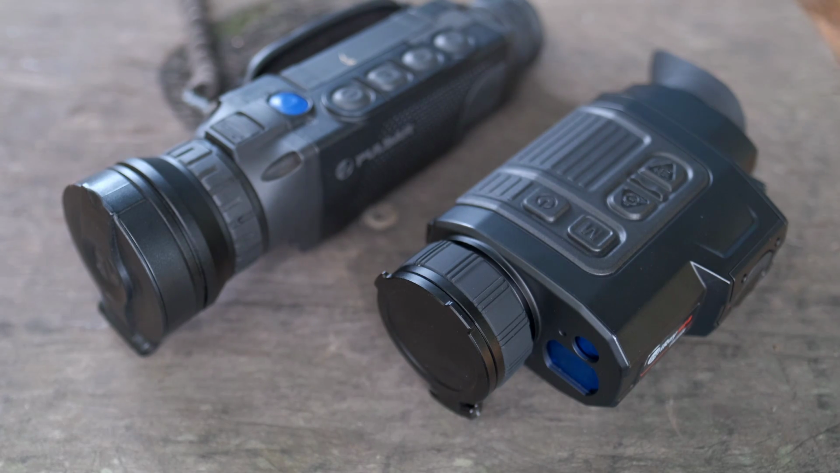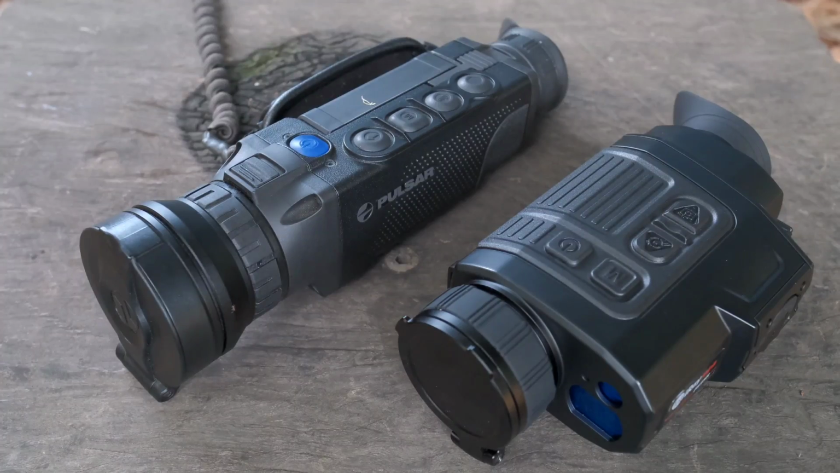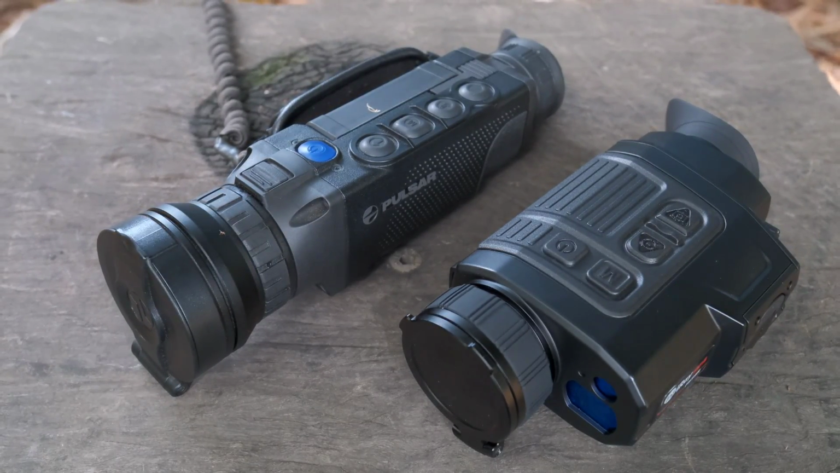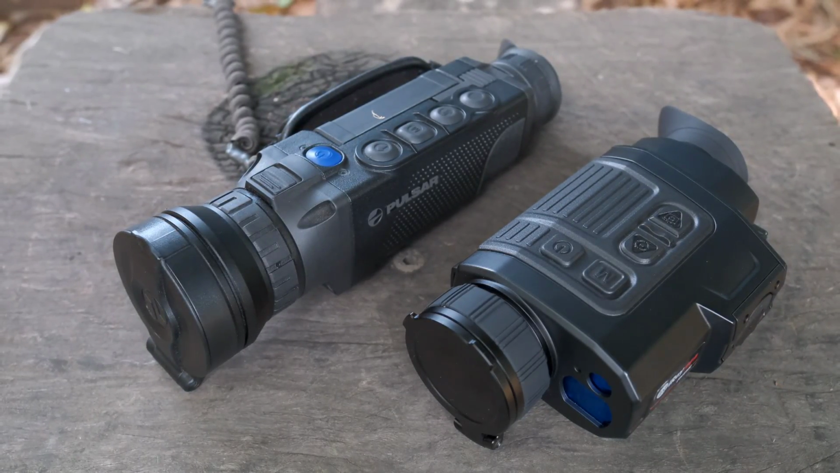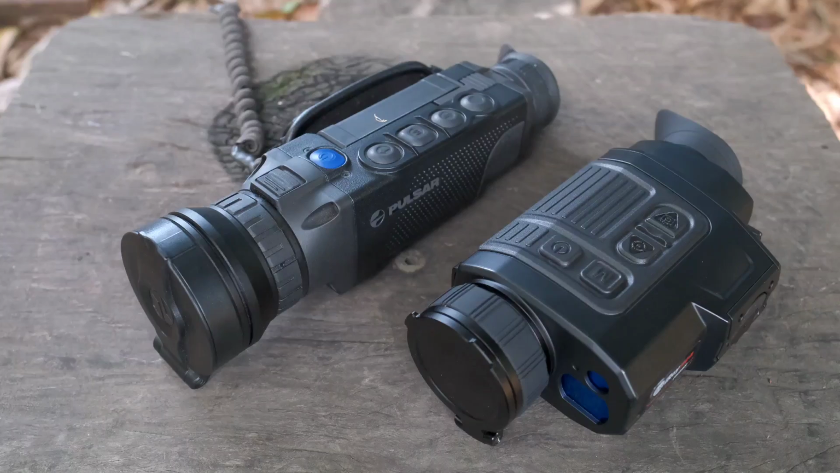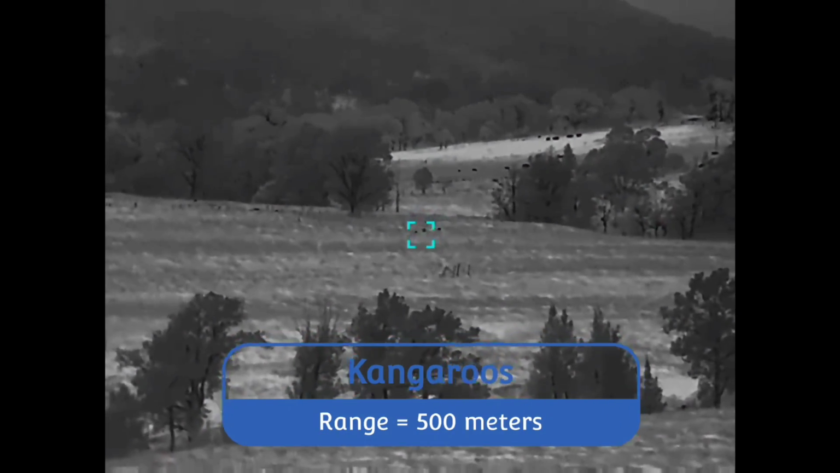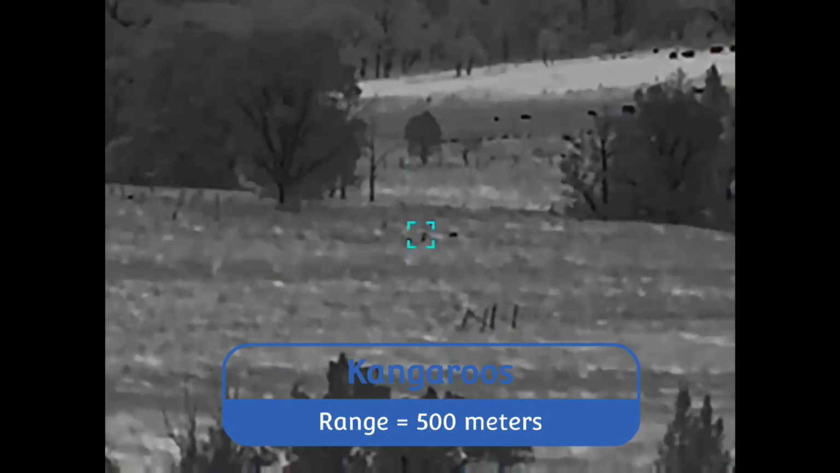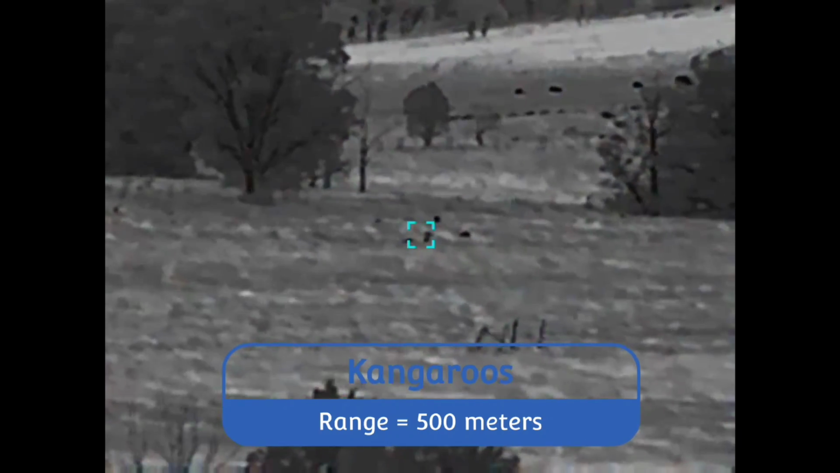If I'm out requiring the best image I can get for ID, I'll take the Helion, as the performance gap is there. Here's an example. We were on a property shooting pigs the other week. I ran the Helion and the Finder side by side. We could ID pigs in amongst a few hundred sheep at ranges over 400 metres with the Helion. There's just more information and image detail reaching your eye. We could clearly see animals with the Finder at that range, but you needed to get much closer for anything resembling clear ID to tell the difference from a pig to a sheep.